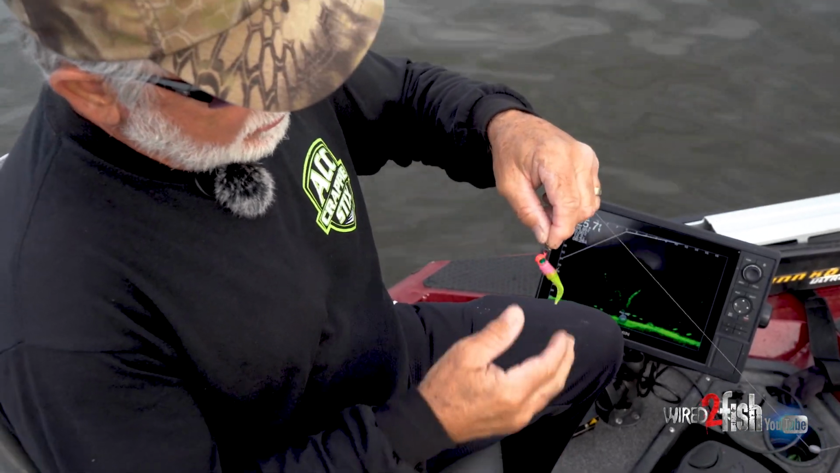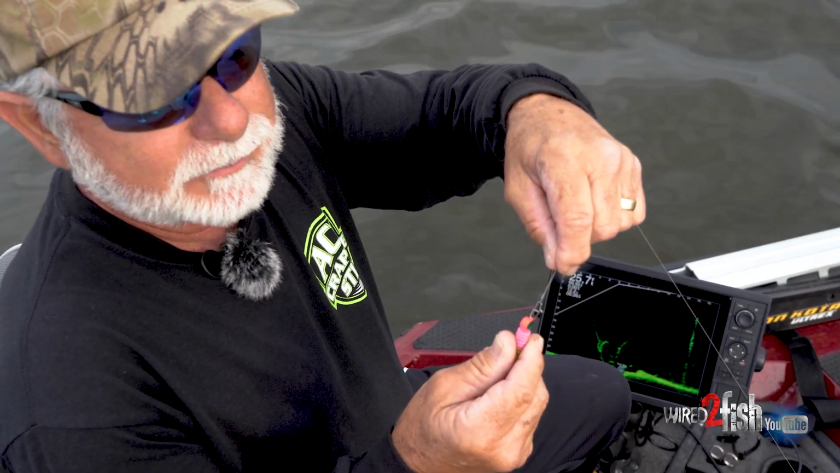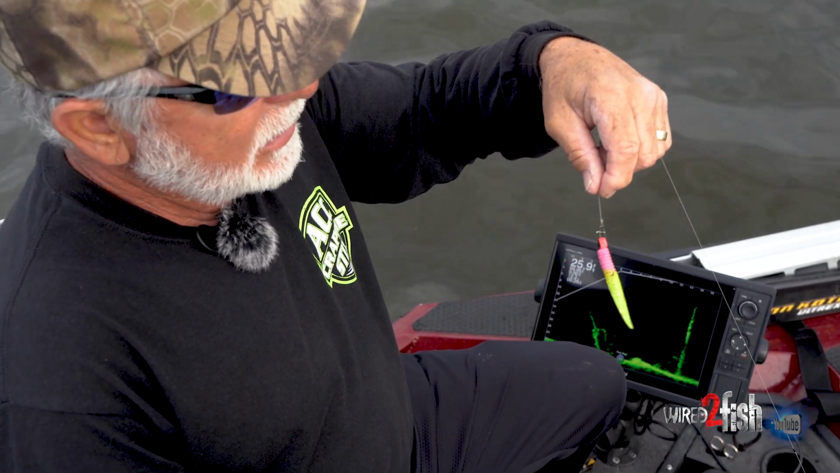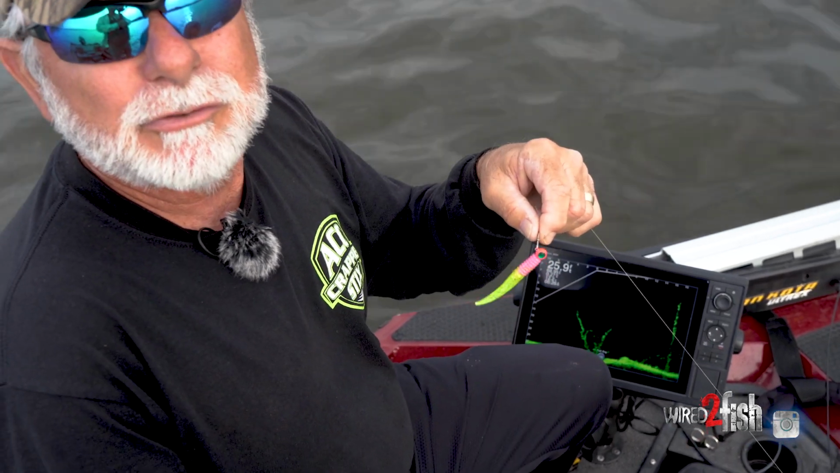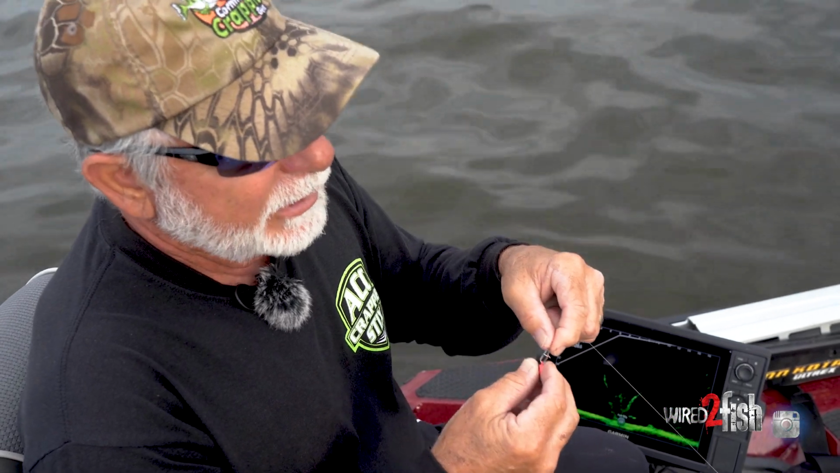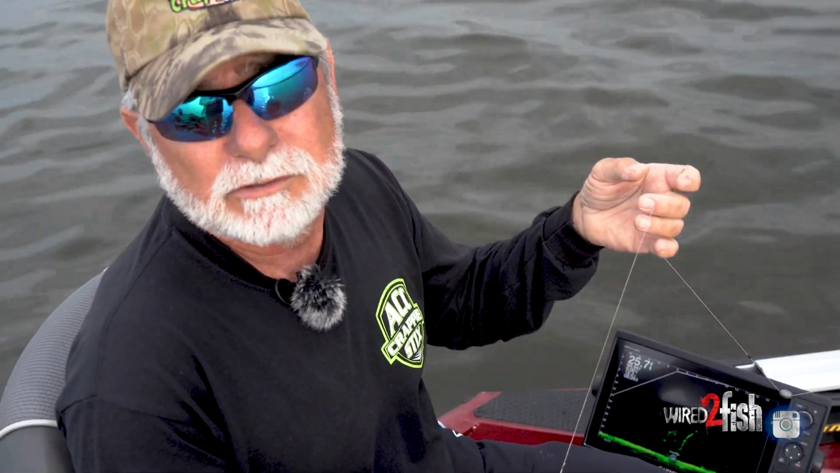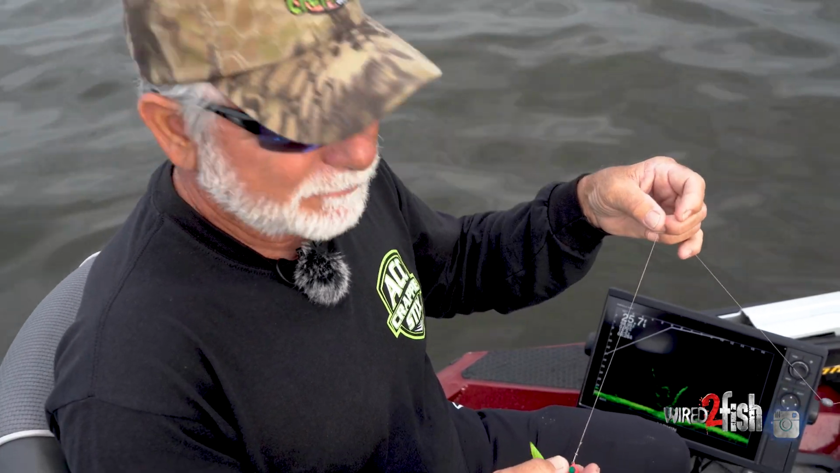And lastly, I use a fast snap, quick snap, because I may want to change. If I'm using hand ties, I can change a lot quicker. But the main reason I started using these, have you ever caught a fish, bringing him up, and you're tied straight to the jig head, and you're using, by the way, this is 10-pound braid, so it's line equivalency of what? About 2-pound monofilament.